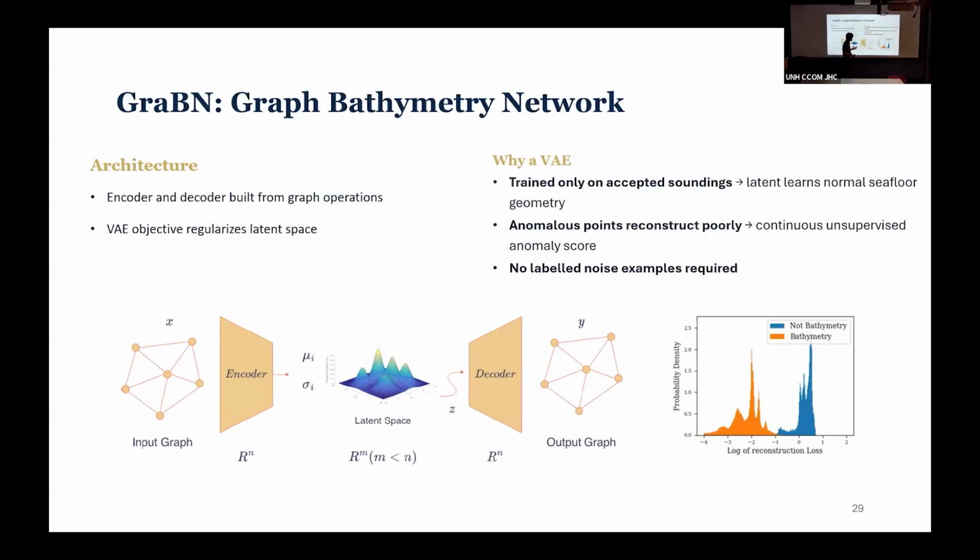We have an extra step here, which is that this is a variational autoencoder. The variational autoencoder, instead of trying to encode the data into a compression, actually encodes the data into a mean and a standard deviation of what we believe the distribution of that compression should be. And the advantage of this is we can then sample from this latent space, sample from this mean and standard deviation, and decode the different samples that we take.